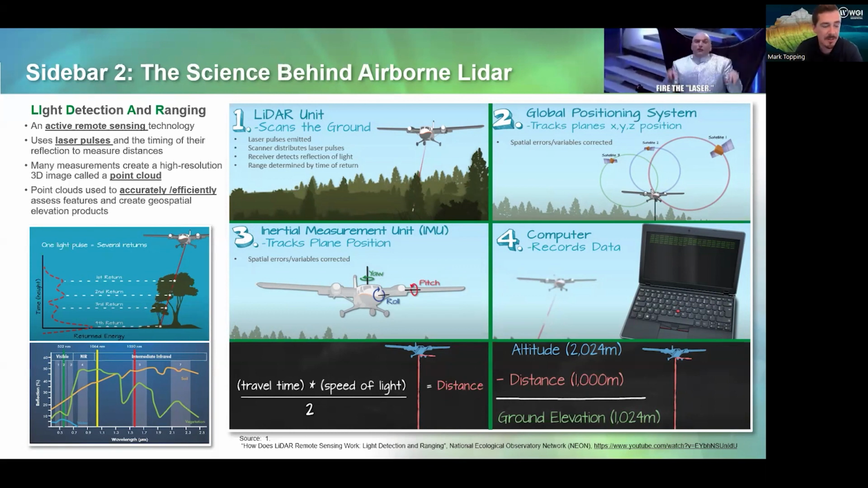You also have an inertial measurement unit, or an IMU, which extremely accurately corrects for the roll, pitch, and yaw of the aircraft. And that corrects minor error in lidar point placement spatially. And you also have a data computer that records all this data, which is then calibrated and processed into products.